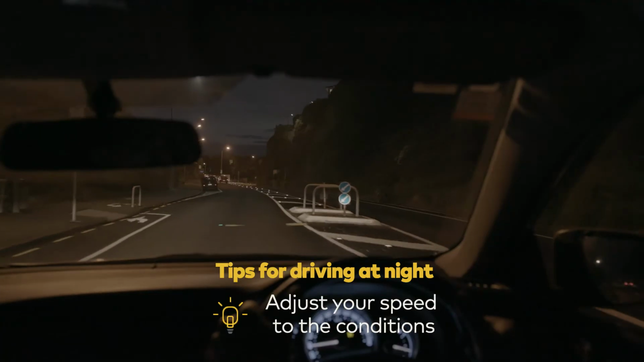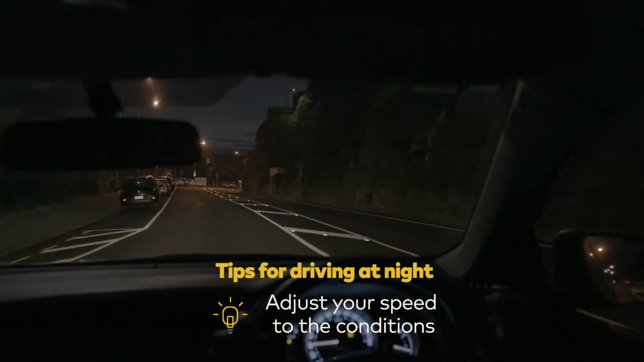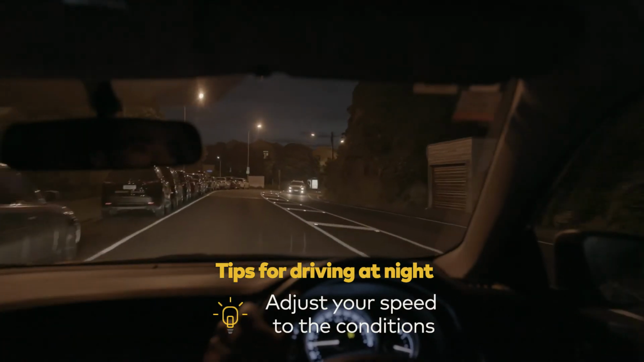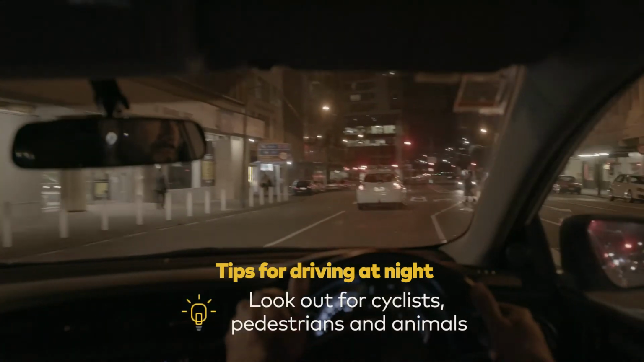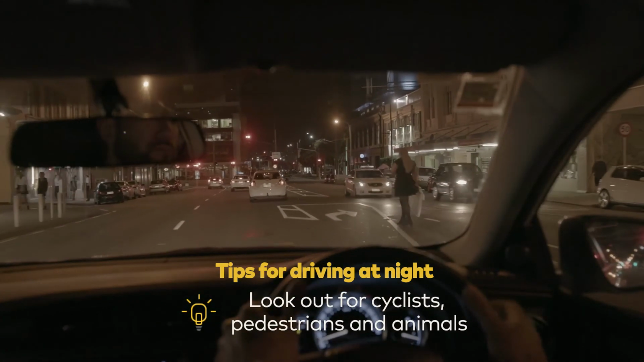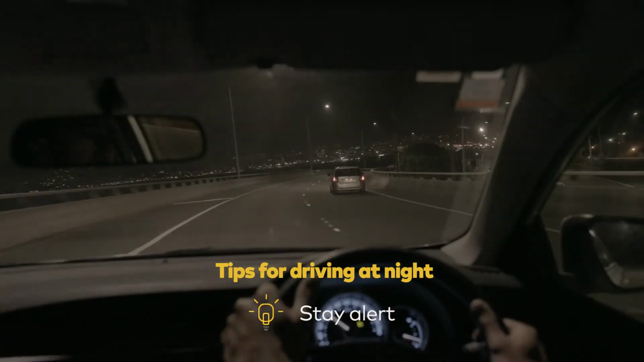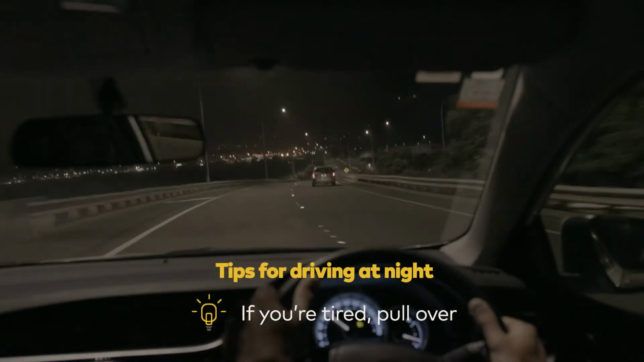Adjust your speed to suit the conditions. You must be able to stop safely within the distance that's lit up by your headlights, or in half that distance if the road doesn't have a centre line. Look out for cyclists, pedestrians and animals, as they're all harder to see at night. Stay alert, as lots of accidents happen at night. If you feel tired, pull over and take a break.